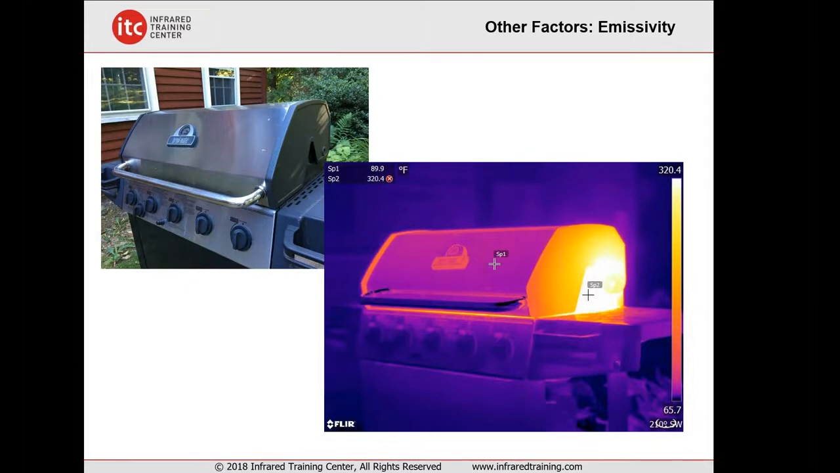Emissivity is another one, something else that we emphasize in level 1 training. This is my grill in my backyard. It's running, over 300 degrees. We can see that on the right-hand side, on the flat black painted surface, temperatures that are actually out of range on this particular camera. But on the shiny metal top of the grill, only about 90 degrees Fahrenheit. That's not correct.